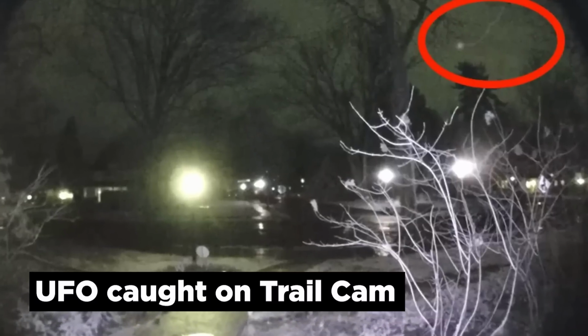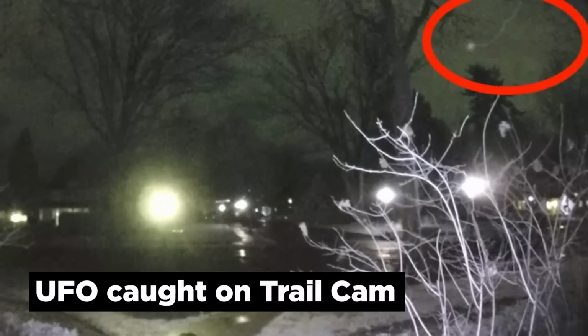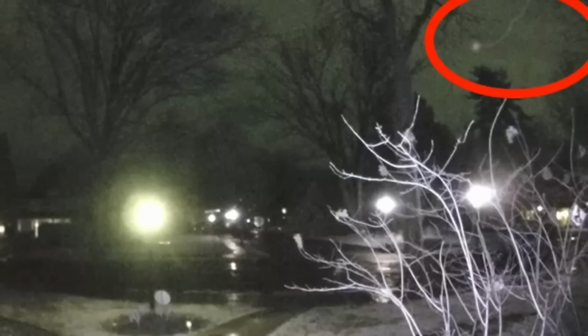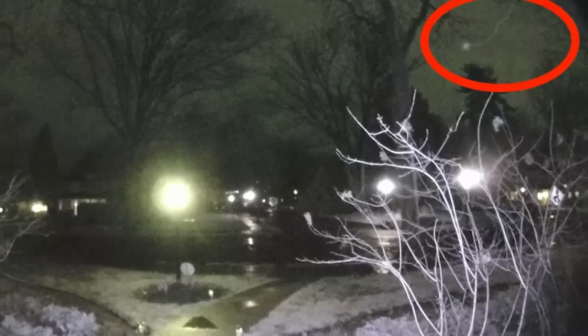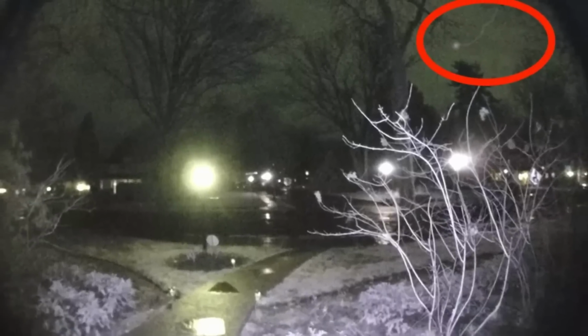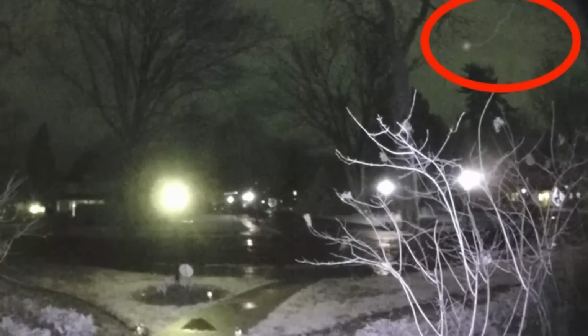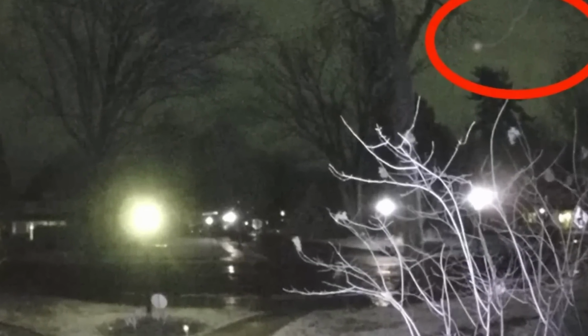UFO caught on trail cam. A significant portion of reported UFO sightings have been rationalized by scientists and skeptic groups like the Committee for Skeptical Inquiry as being the result of natural occurrences, technological advancements, delusions, or hoaxes. Unconventional pseudoscientific theories are supported by small but loud groups of ufologists, some of which go beyond the usual claims of alien visitation and occasionally become a component of new religions.